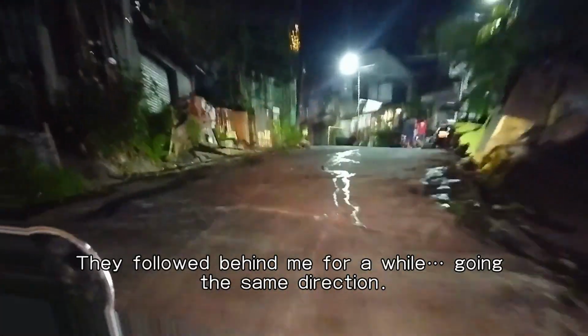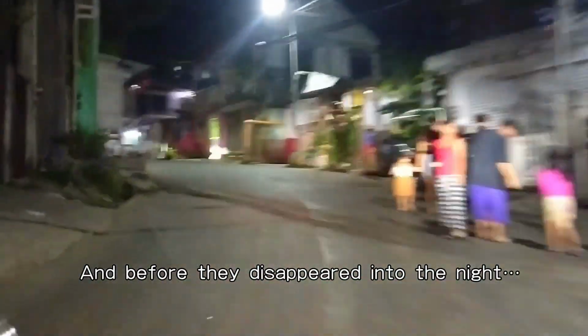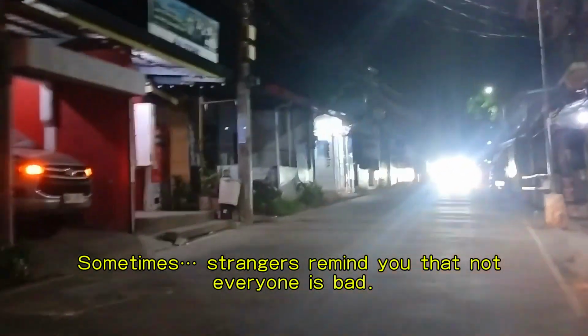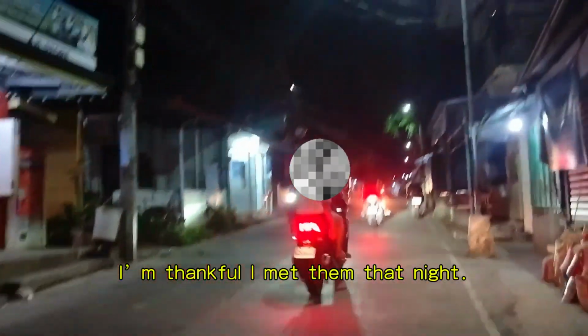Then I rode up again. They followed me behind for a while, going the same direction, and before they disappeared into the night, they waved goodbye. You know, sometimes danger reminds you that not everyone is bad, and honestly, I'm thankful I met them that night. Ciao!